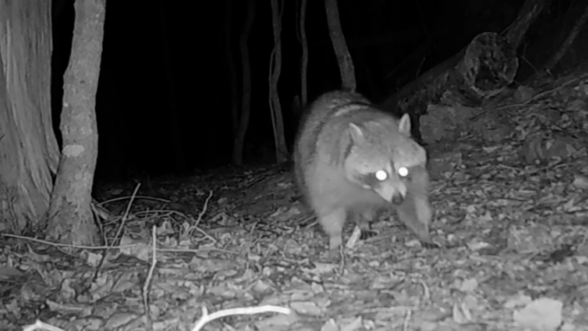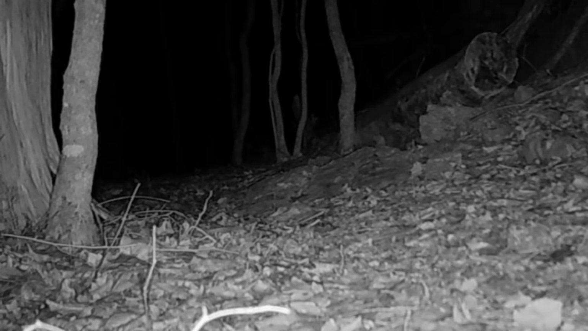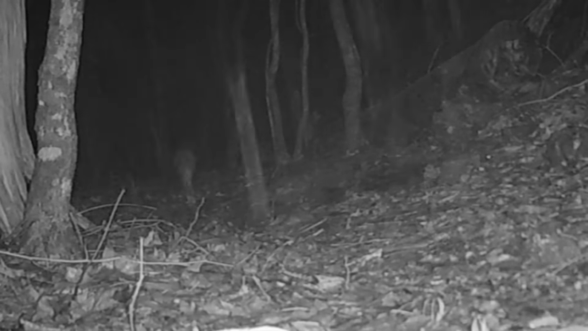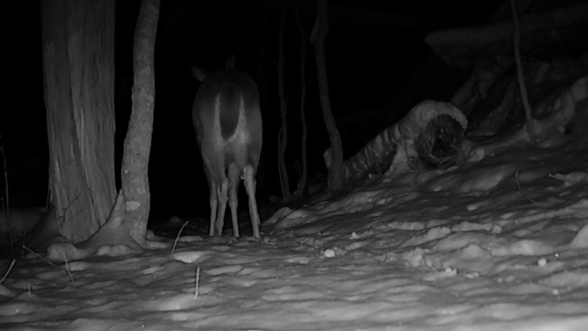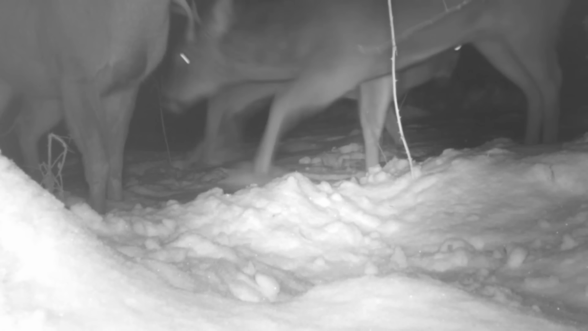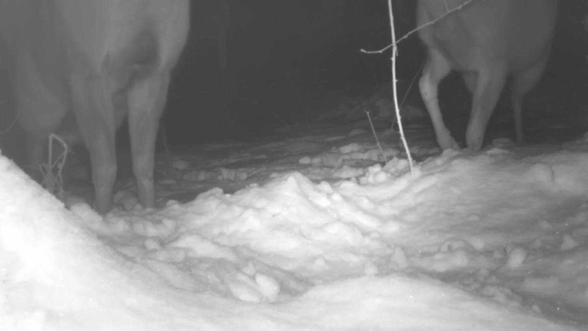And up on the ridge, the old coon passing through before the storm. And a little rabbit, as it's starting to snow, he's moving through. And a break in the snow, the old deer moving through up on the ridge. Down at the pond, deer browsing through. Here's that bachelor herd, bucks, at night still at the pond.